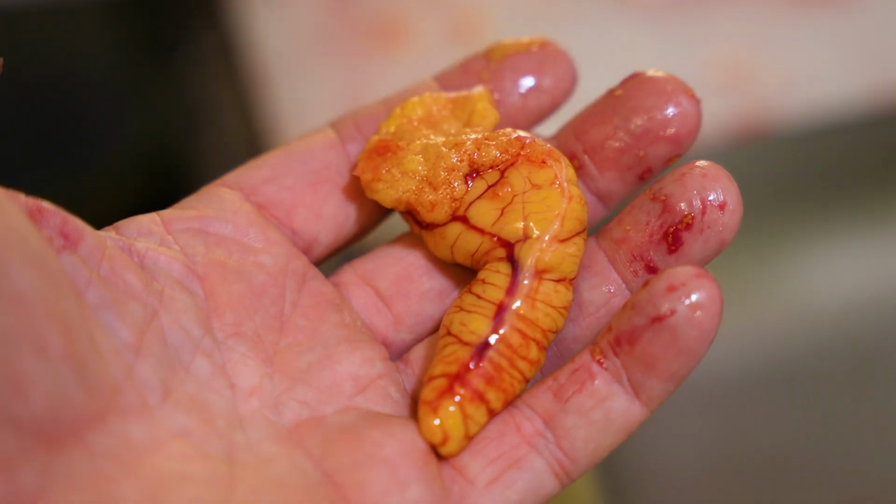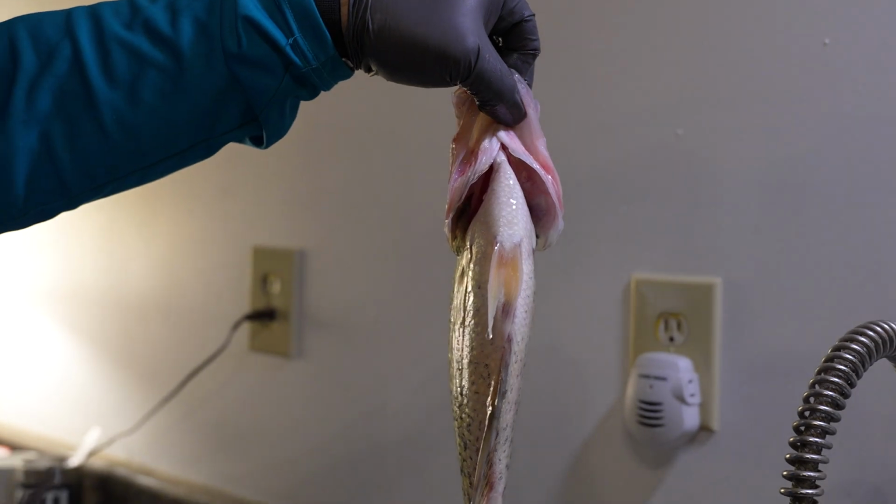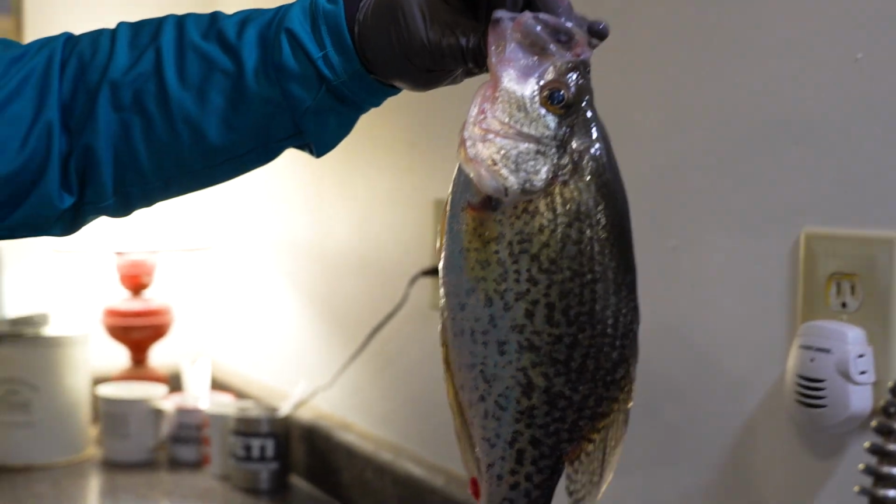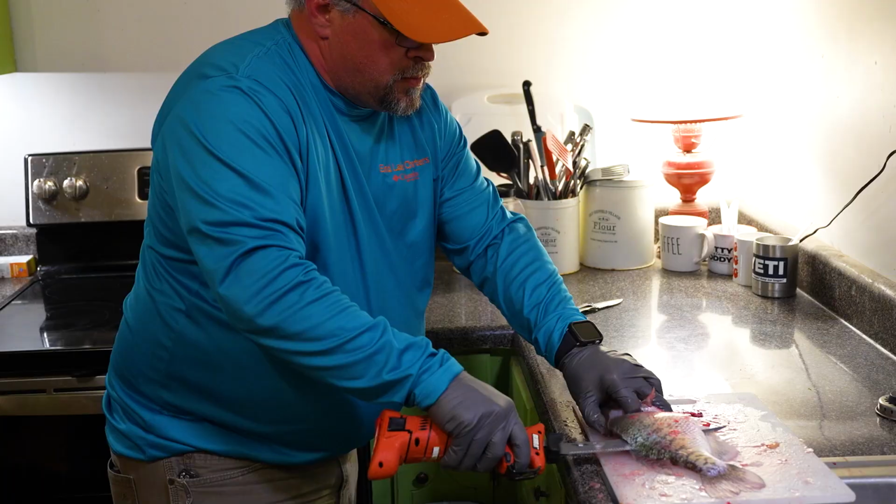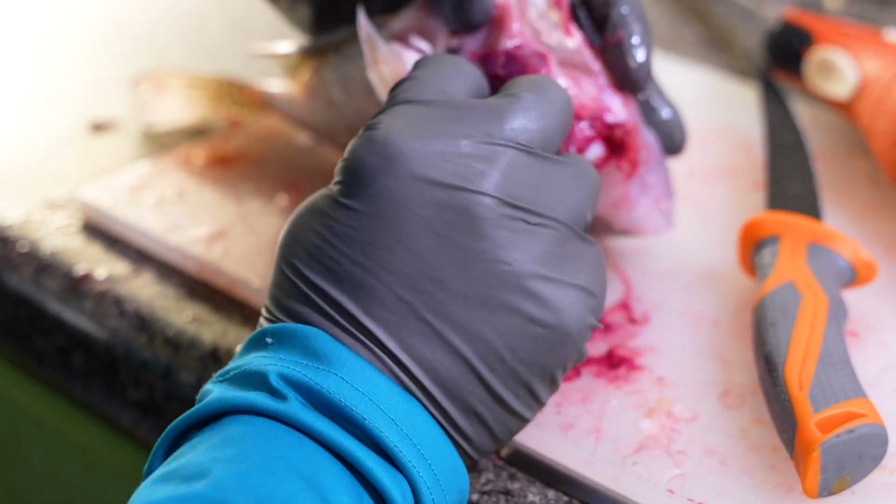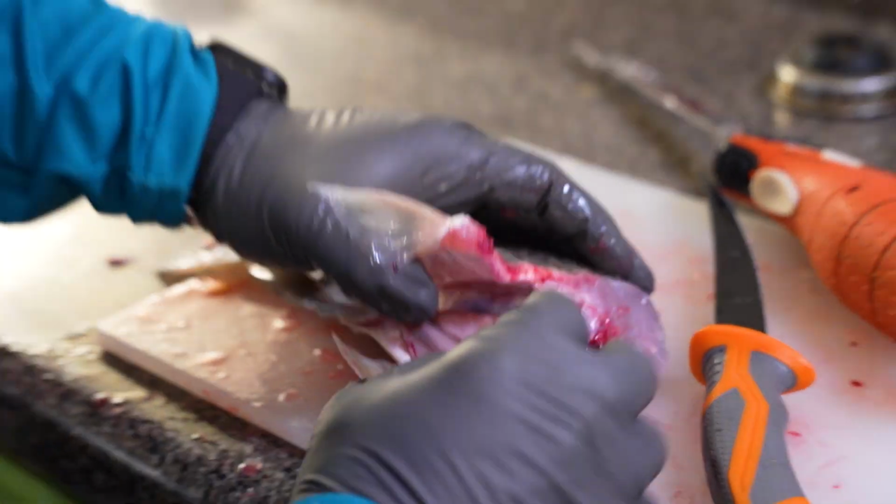That's the best part, right? Look here at the fat on this girl. 12, 13 inches is a big black crappie. This is probably pushing 14. So that's awesome. That one ain't even pretty. He ain't got enough. This is a male. I was about to say.